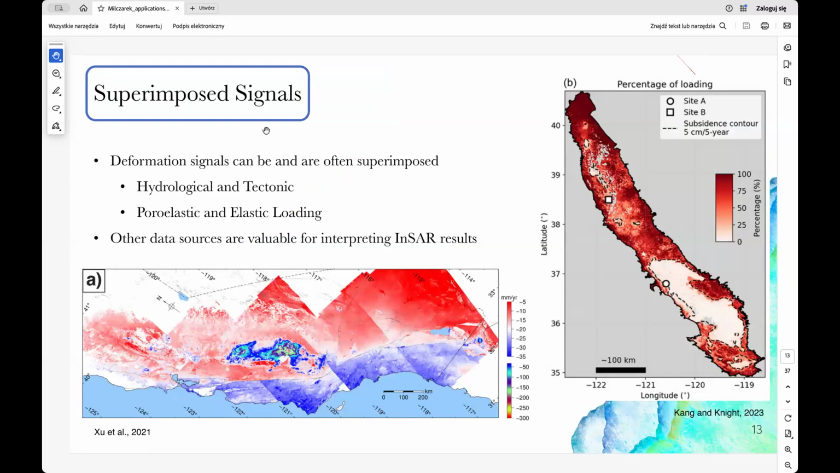I think this will be the last part of my presentation. I would like to talk about signal superposition. It is very important to remember that deformation signals are often superimposed.